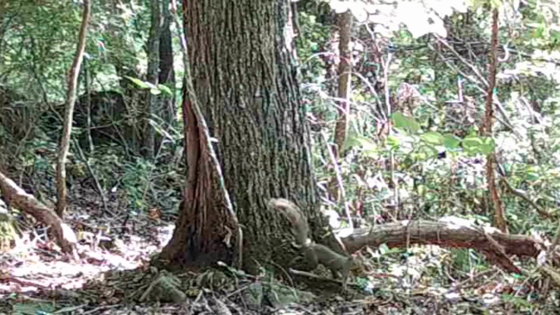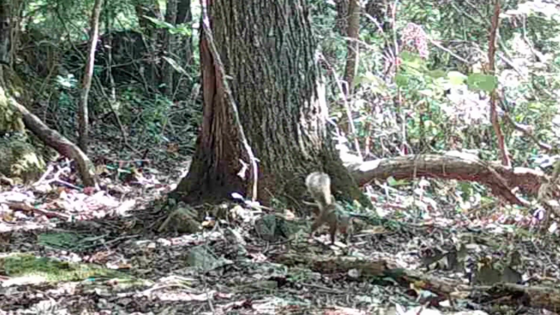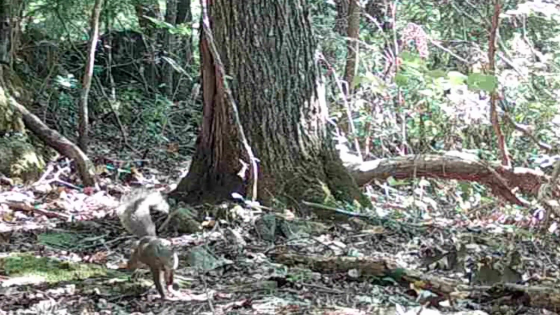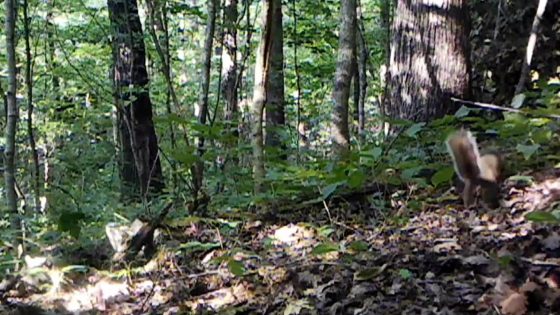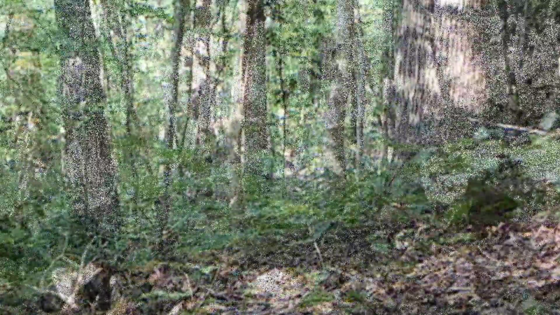They're comical. They're always prowling. Some nuts are ripe, some ain't. They'll find them. They browse around through these trees and woods all day.